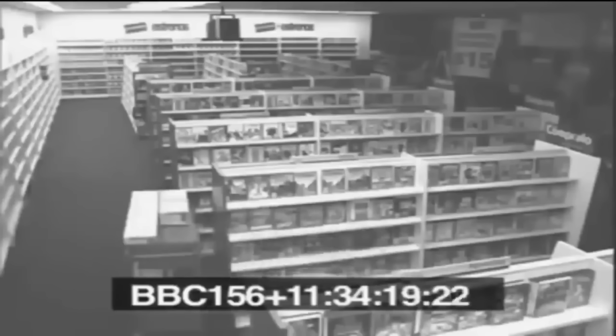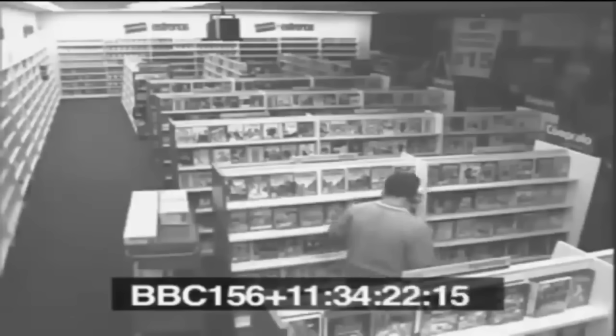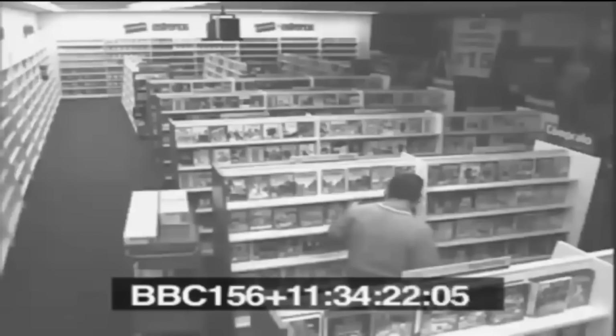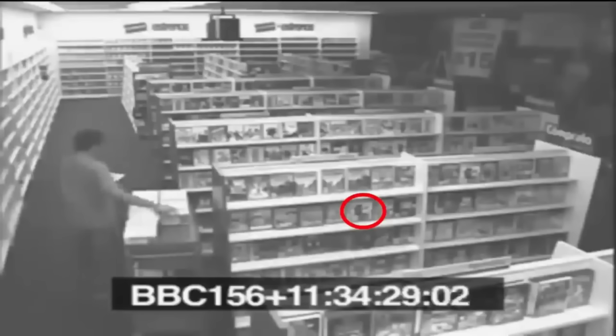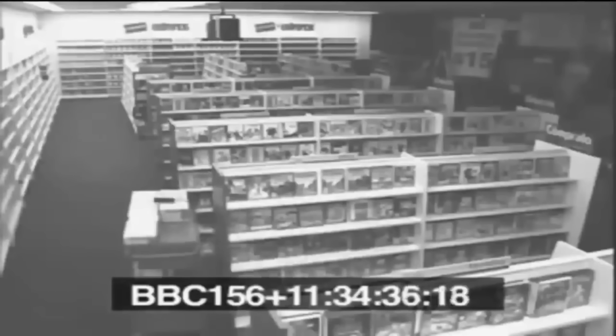Remember the sheer joy that came with renting a movie, going to the store and browsing the shelves for something new to watch, hoping that whatever you chose was actually available and not already checked out? The guy in this security camera footage might not be as nostalgic. Watch what happens as he does the rounds packing the DVDs back on their shelves. It seems a playful poltergeist doesn't care that the store is closed and is pretty adamant they're going to check out something tonight.